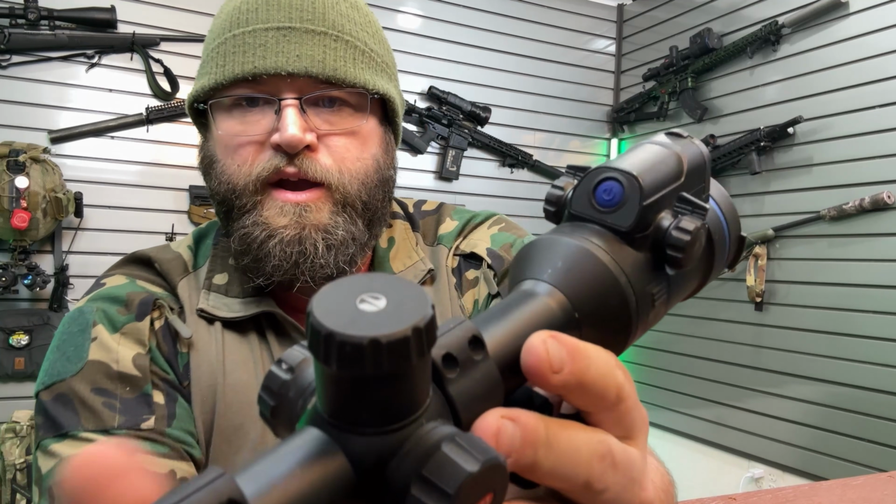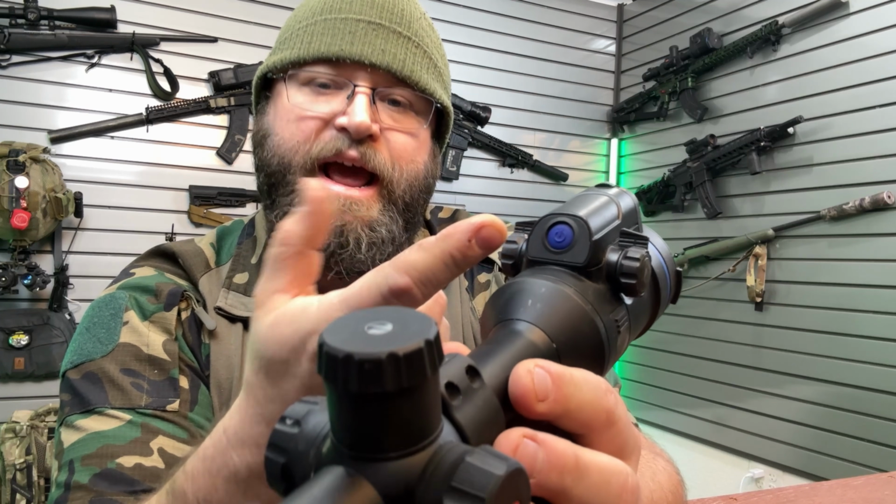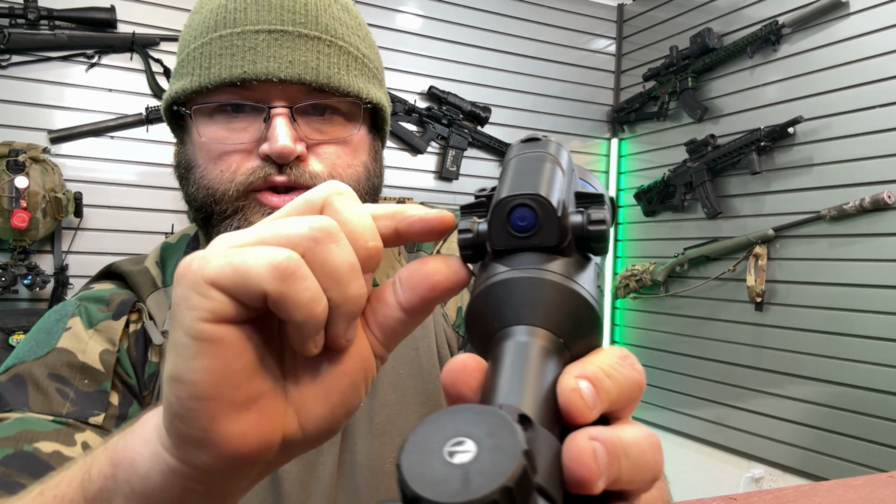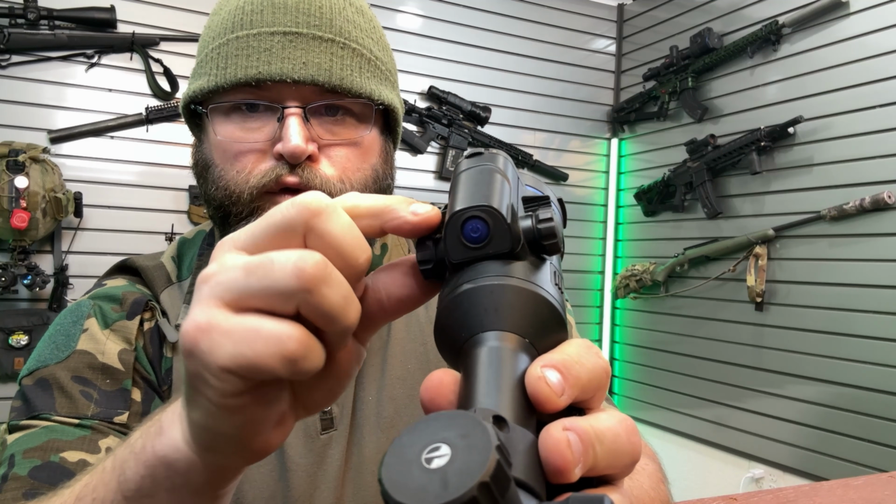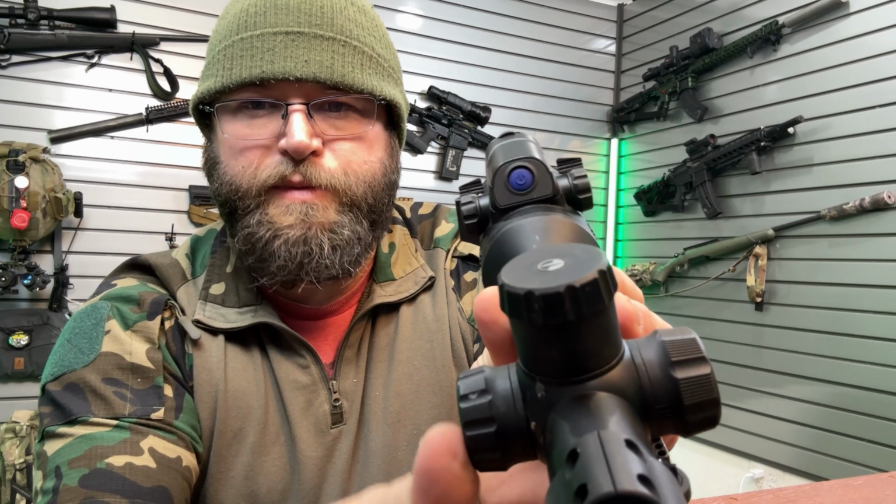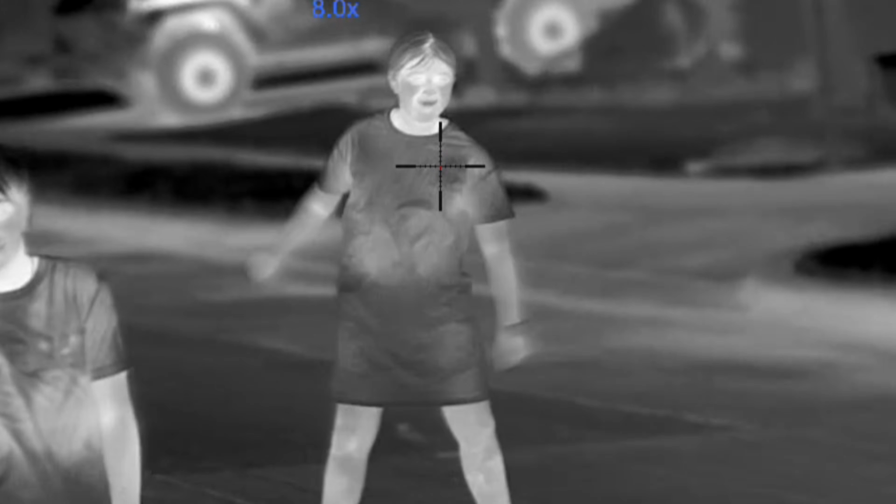Moving forward, up here is where your power button is. Also, if you're going to be nuking, that's how you nuke, by hitting this button. And then ambidextrous fins for focusing your image to get that thing as crisp and clear as you possibly can, because these really do pick up a lot of detail once you get it focused in beautifully.